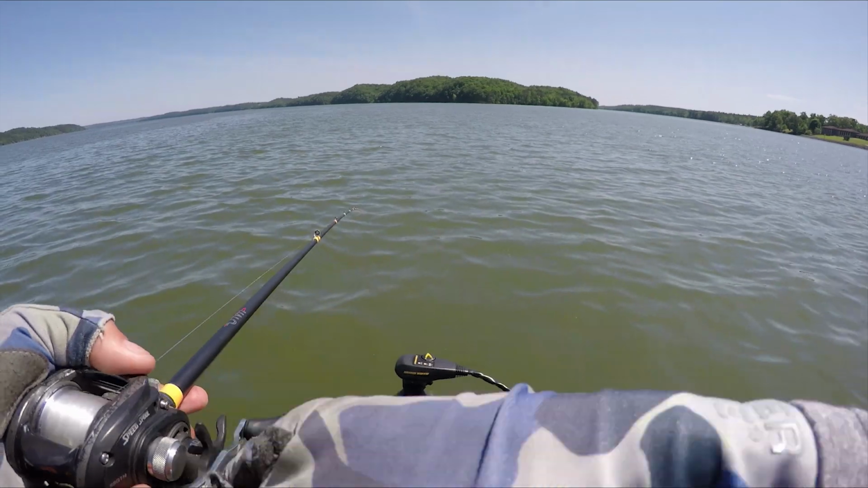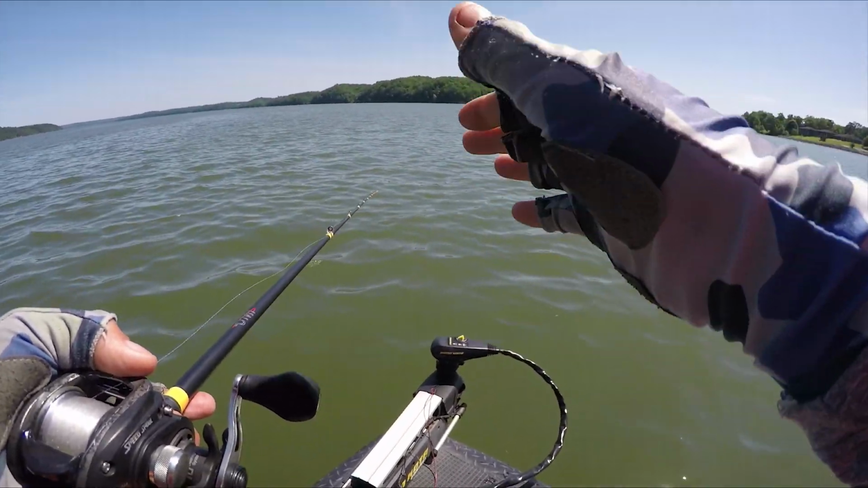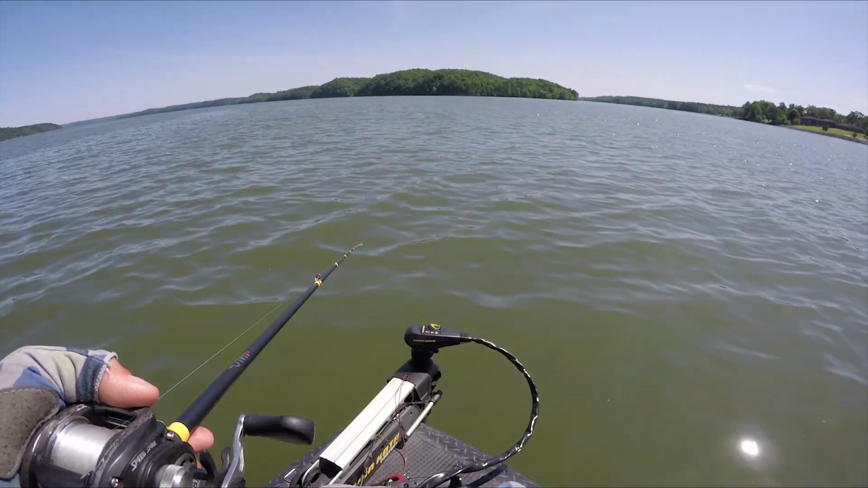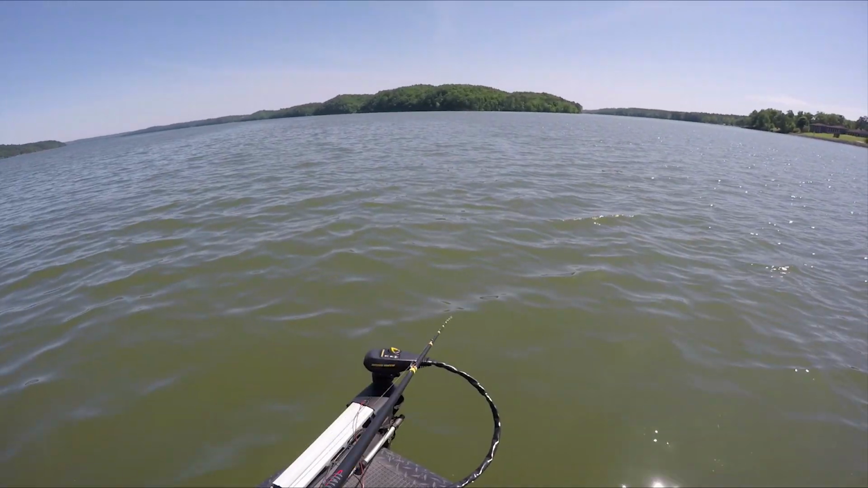You don't feel the bite and set up on them. So you want a rod. You can see my tip is like when I reel this thing, it chugs down. You really want a rod that has some give on it so that it really loads up when these fish eat it, because they just suck it in. They don't just smack it.